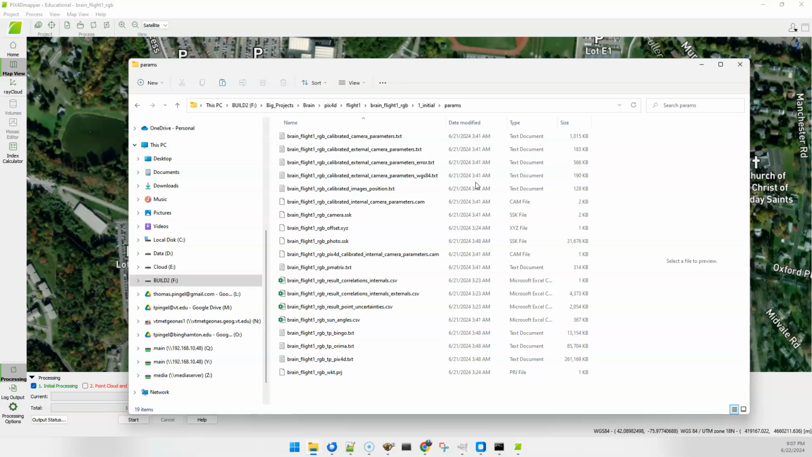But I can tell you that the images center pretty much exactly the same, with one caveat, which is that the time stamps do vary a little bit. But I think that seems to be a time stamping issue as opposed to a drastically different time. Anyway, let's take a quick look here.